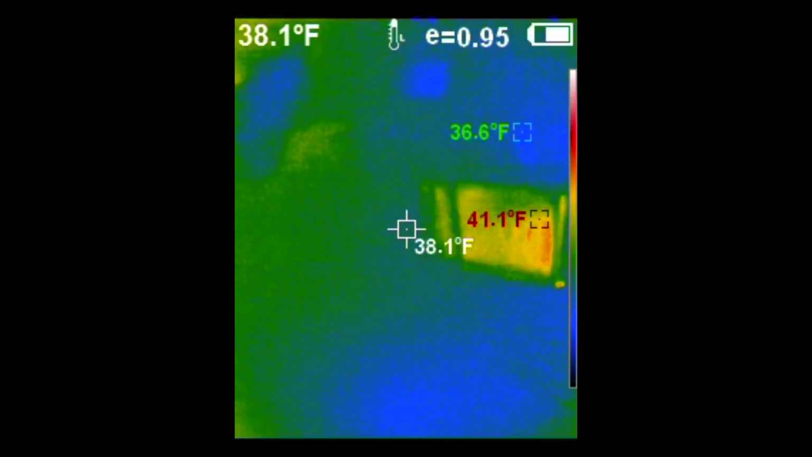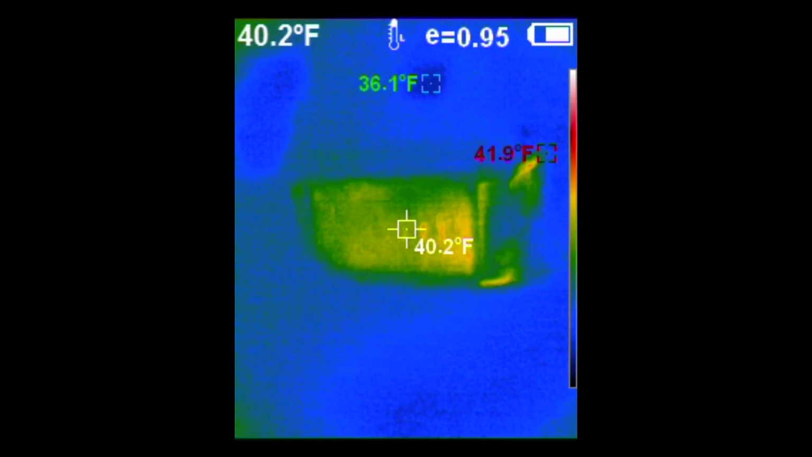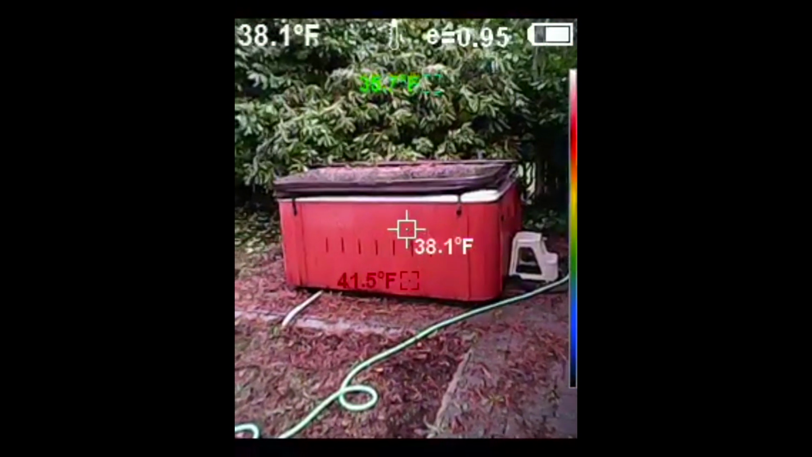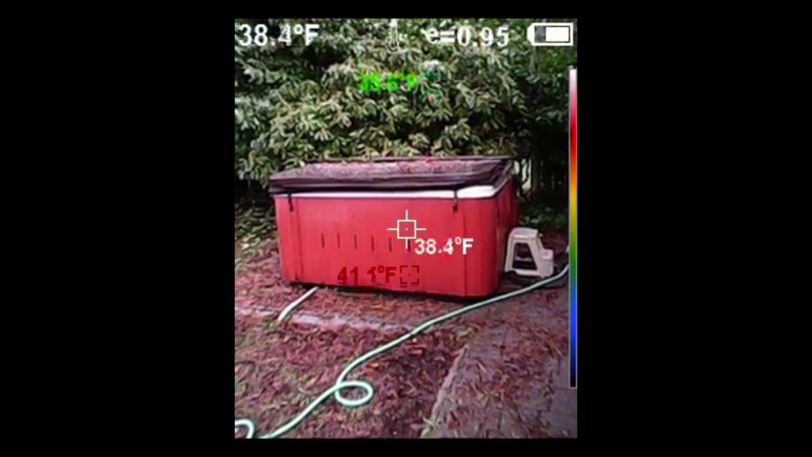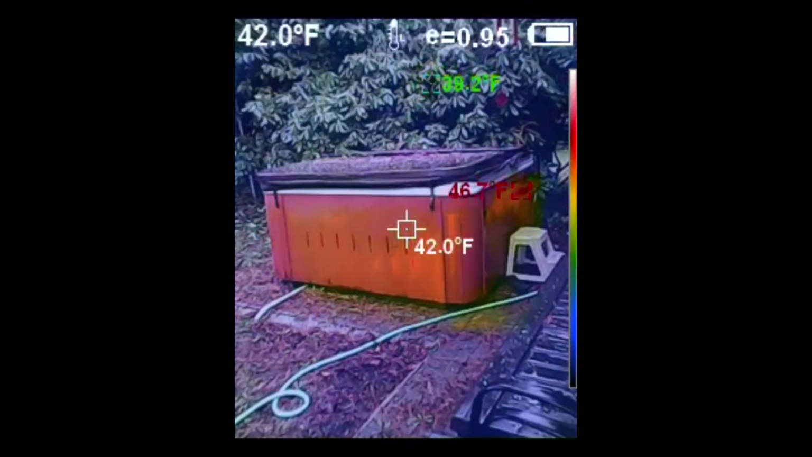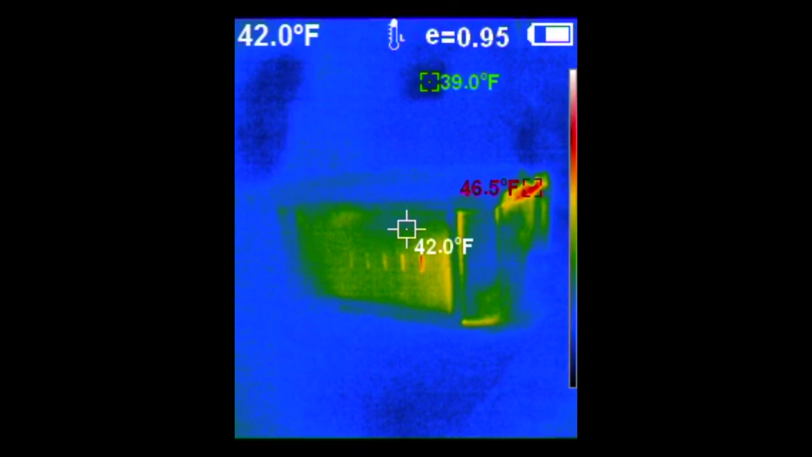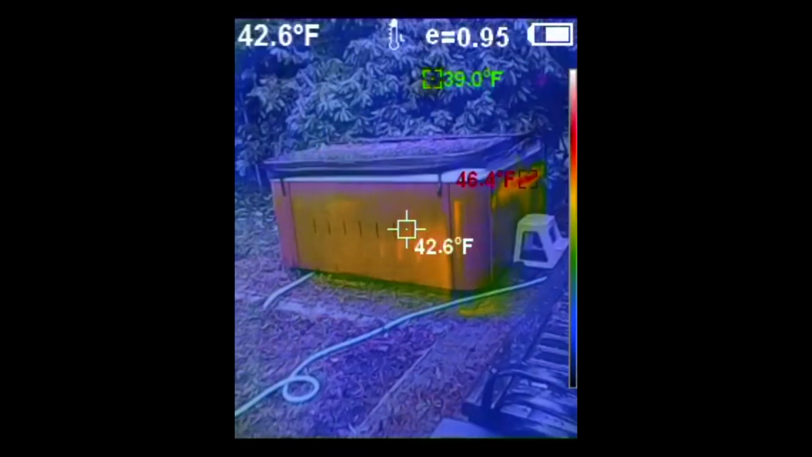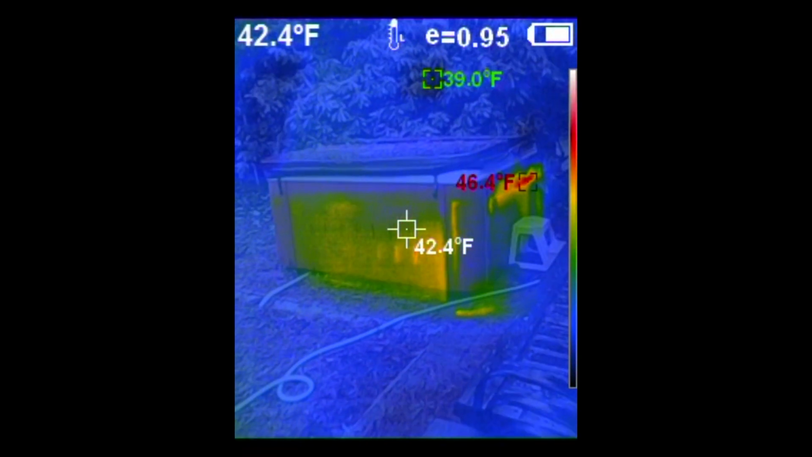Those are what they call low E windows, the high efficiency. Good old hot tub out back. Superimpose the visible spectrum. And here's one for you. That cover is all waterlogged, as they say. You would think it'd be losing a lot of heat through it, but it's not. It's not passing a lot of heat. Even though that cover is heavy as hell, it needs to be replaced. All the heat loss is coming out from where the pump is.